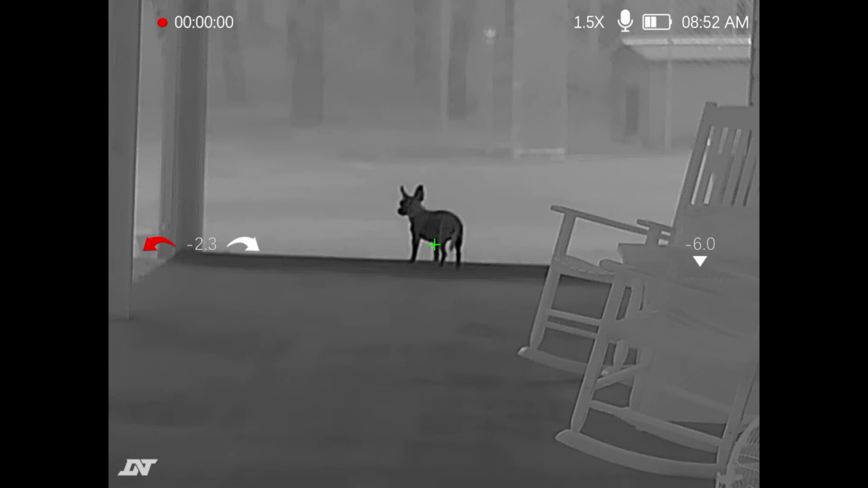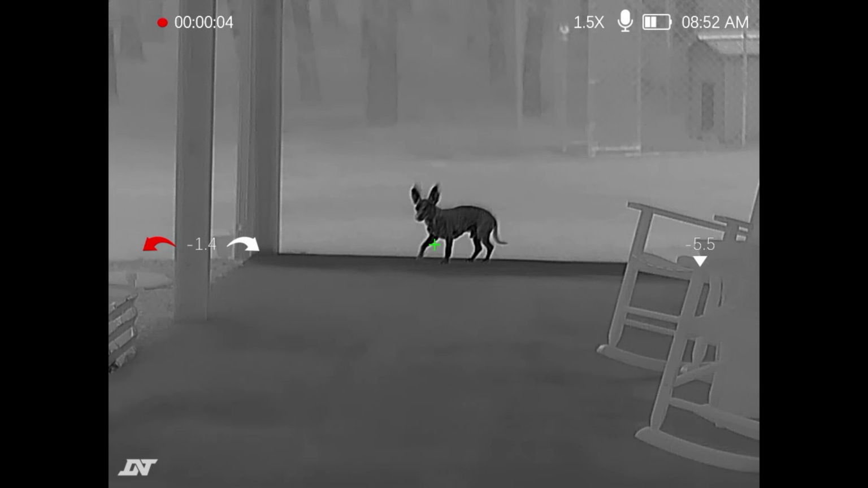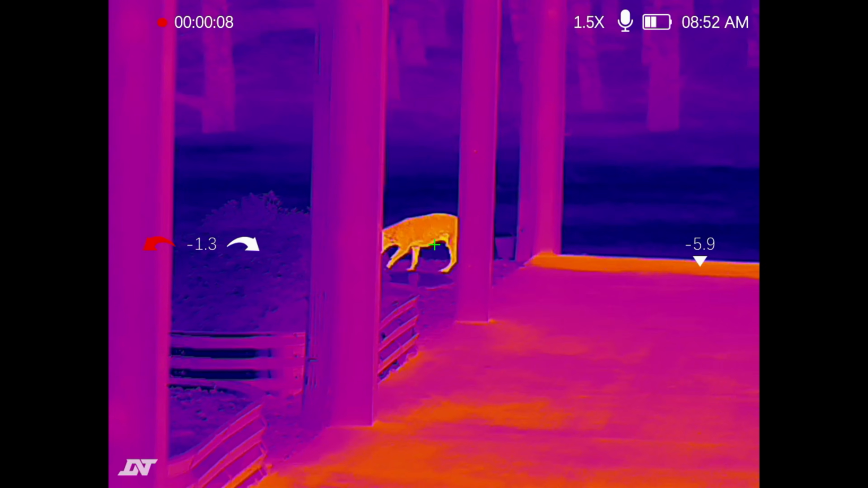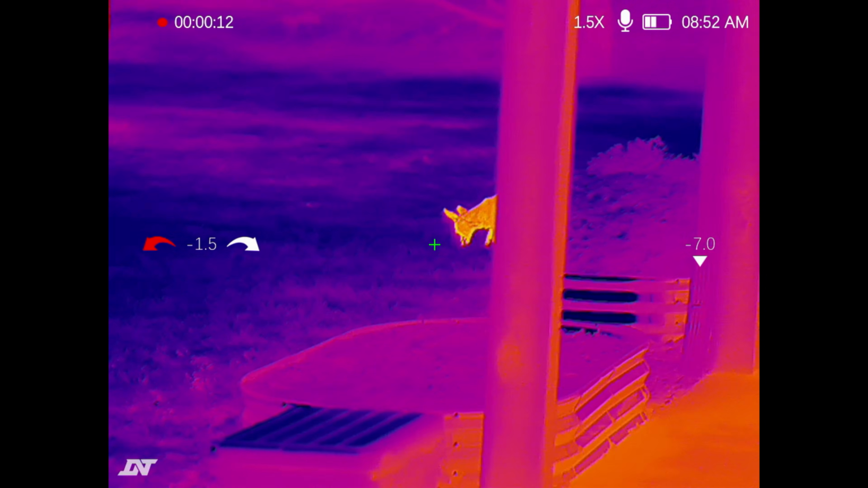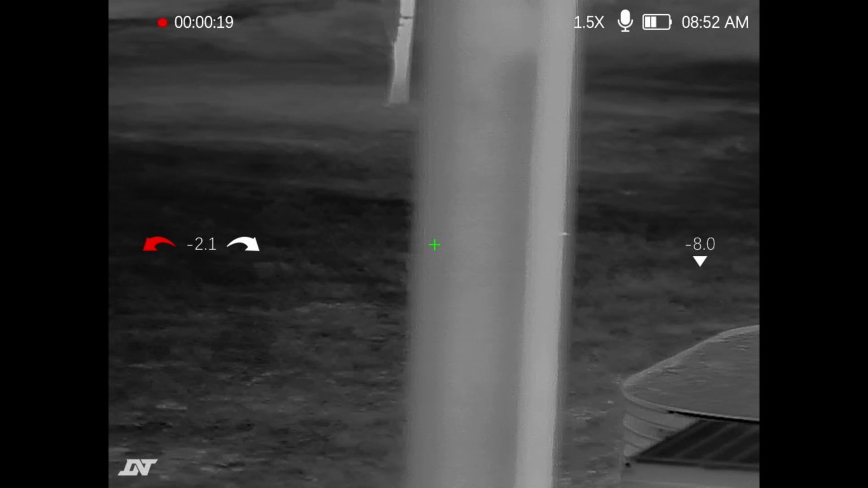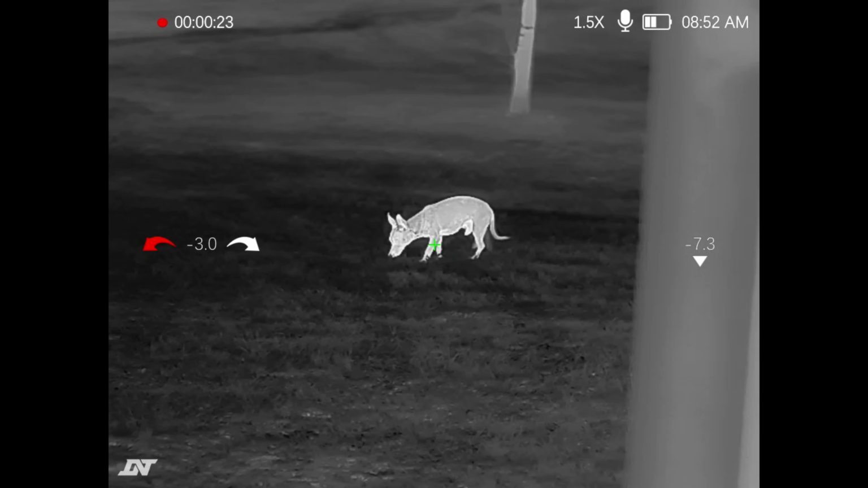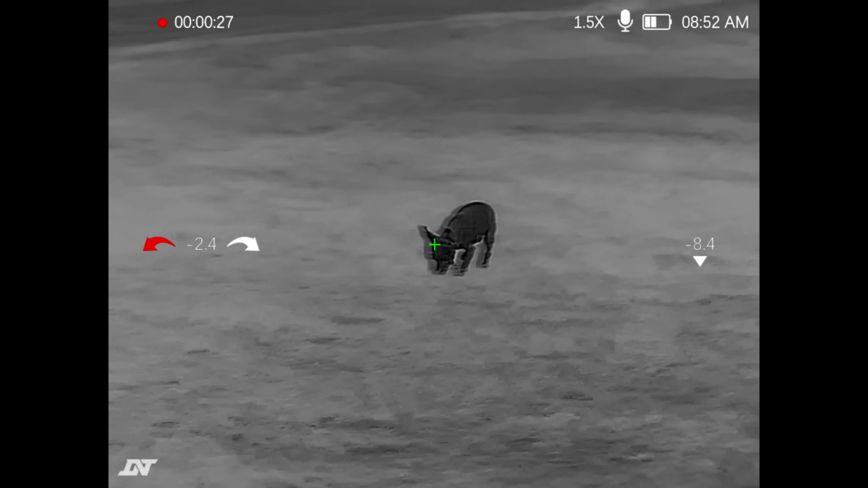So let's take a look at something small. Here is our little dog right here. He's about, roughly 11 pounds. It'll give you an idea on an animal that size. Again, just unbelievably crisp, clear lines. This is what you should expect from a 640 resolution scope. I've done some 256s, and I personally own a 384, and there's just no comparison. This 640 is amazing, especially up close like this, which is a lot of what I use one of these for, little varmint hunting.